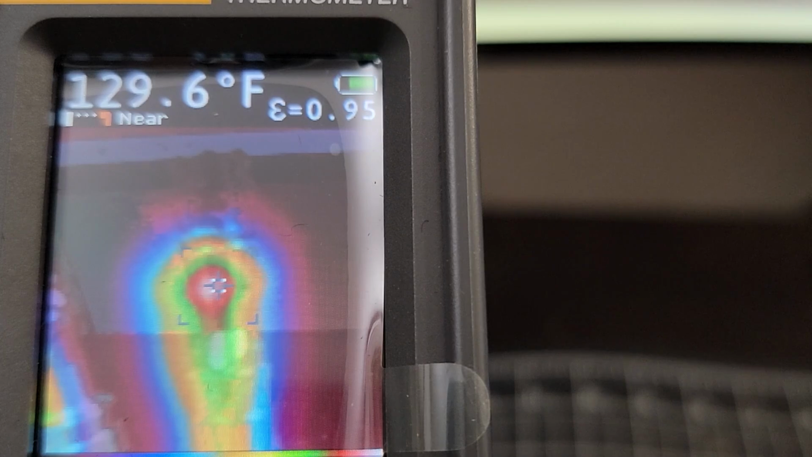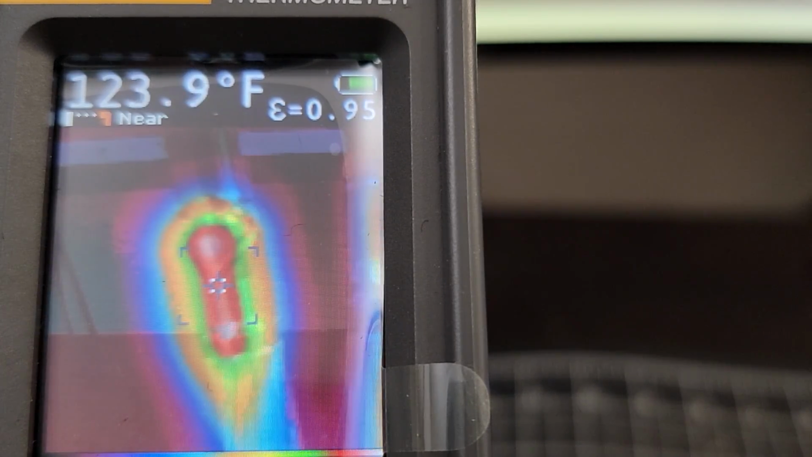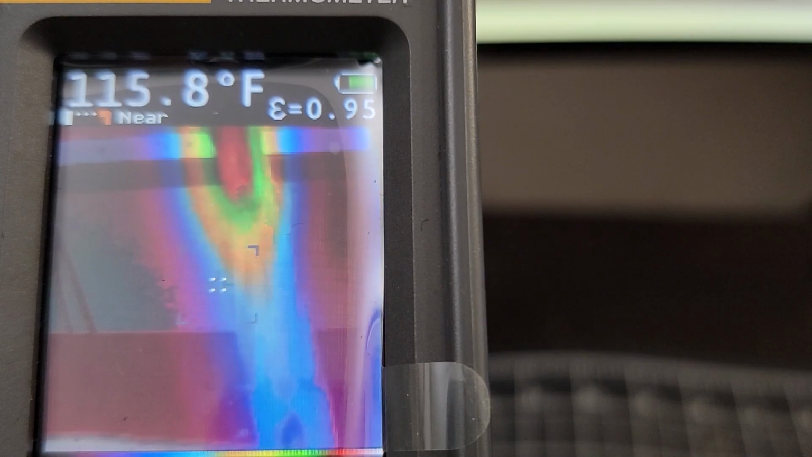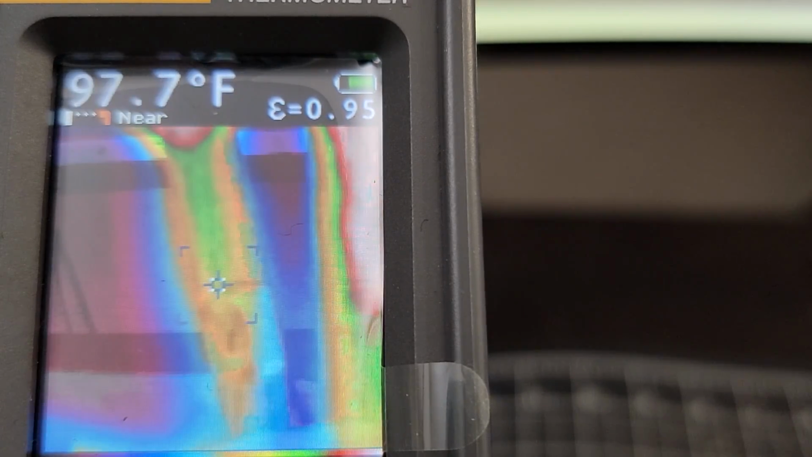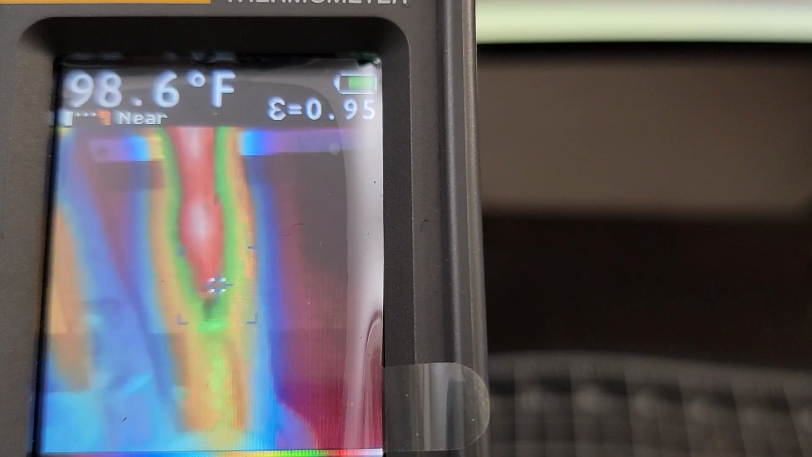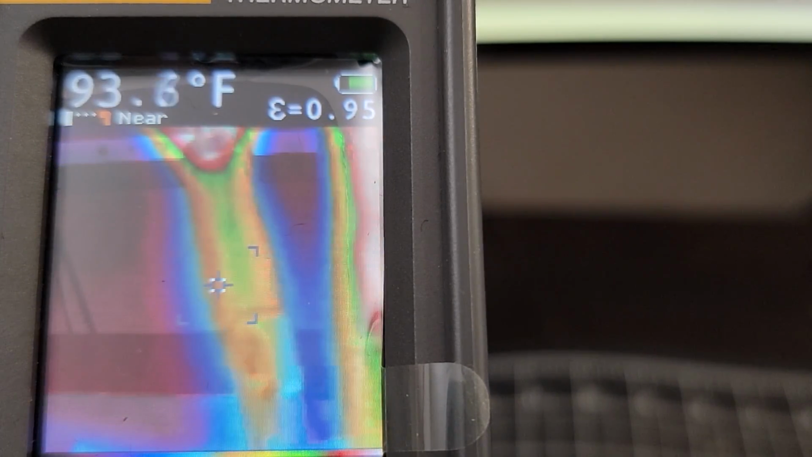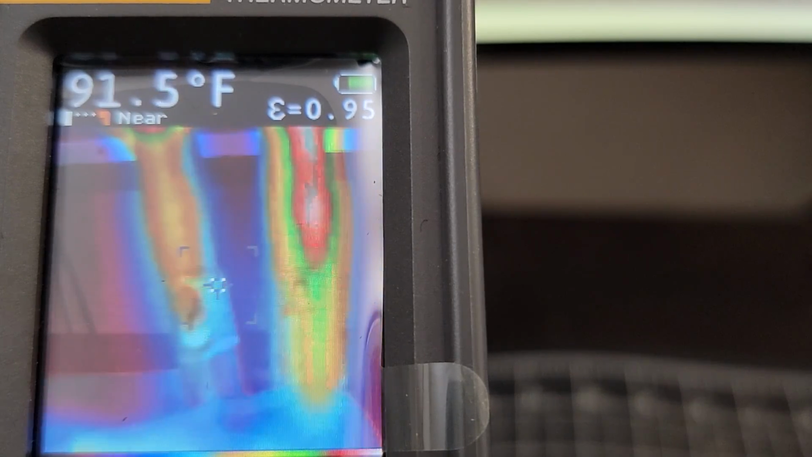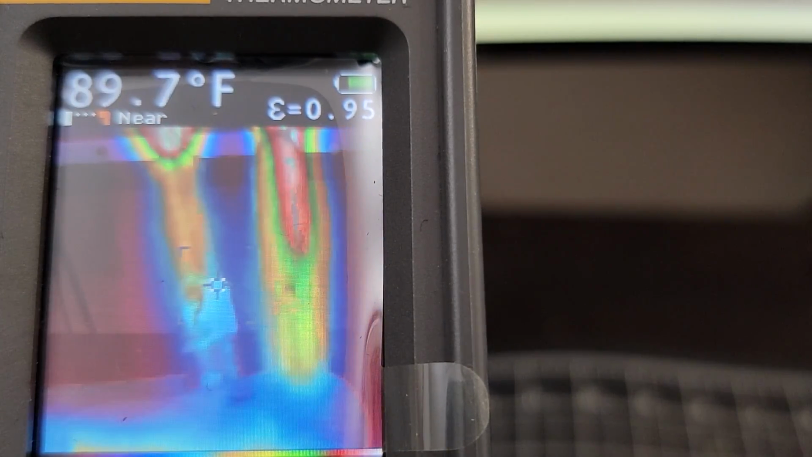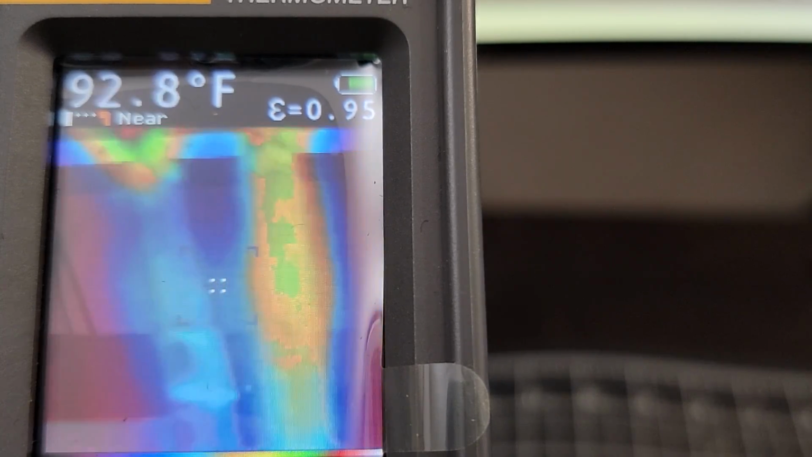If we can go back down, can we go back down? Yeah, there we go. So yeah, the tip is still hotter, but looking down at the airport, 97, 95 on the M7. 99, 100. It's like 103 on the M Plus. So the M Plus is a lot hotter. It's transferring a lot more heat, even down to that airport level.